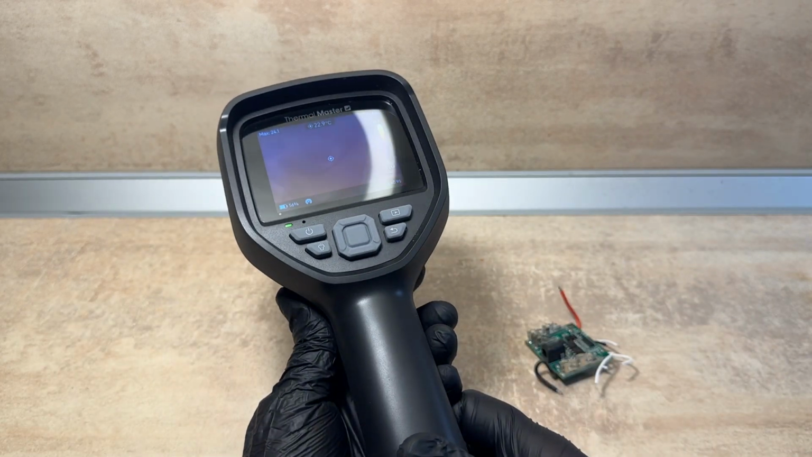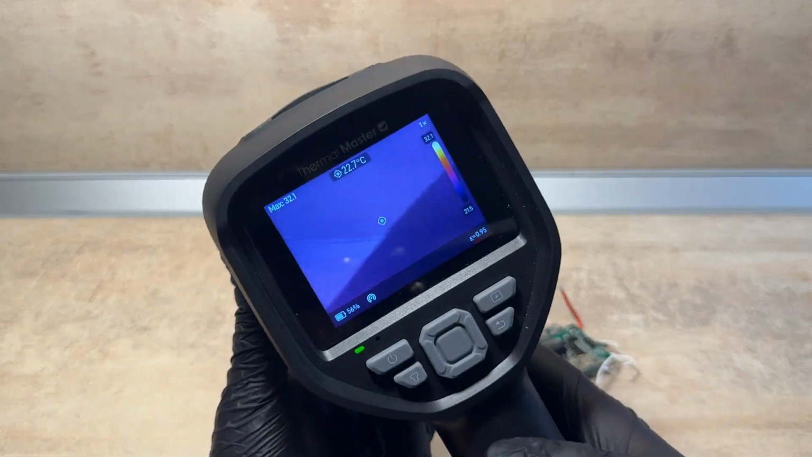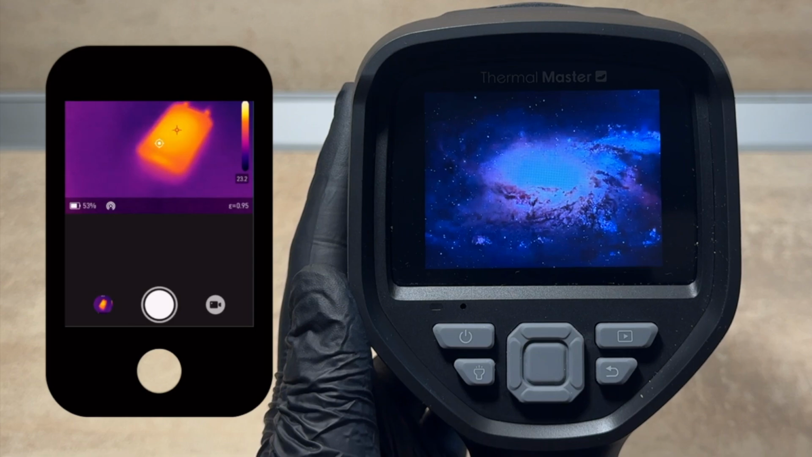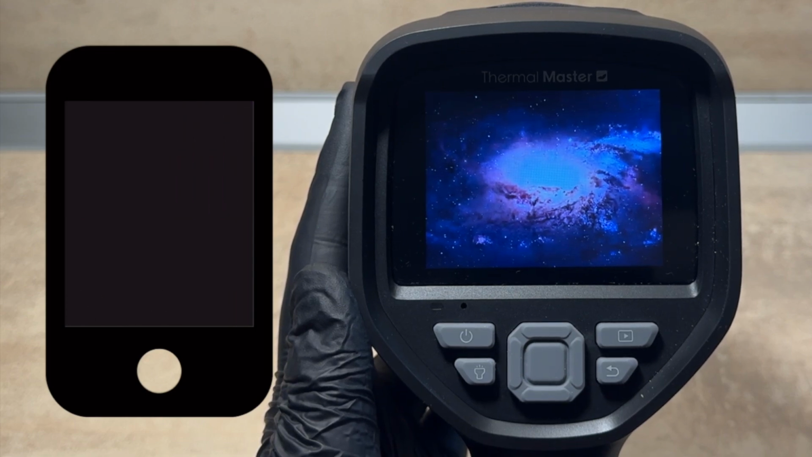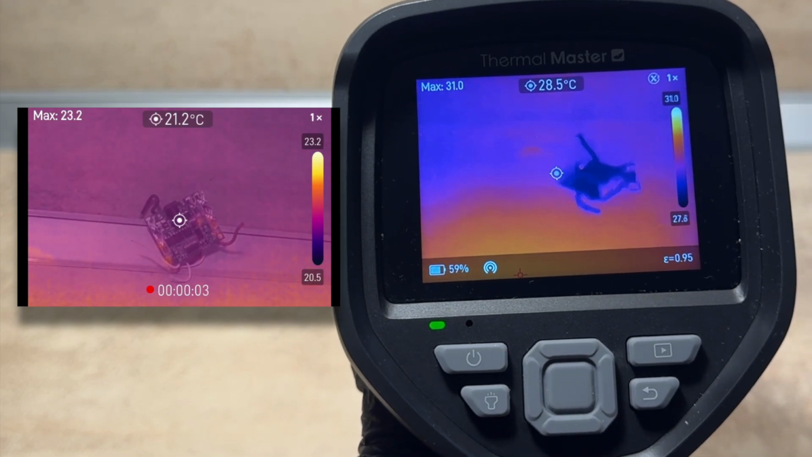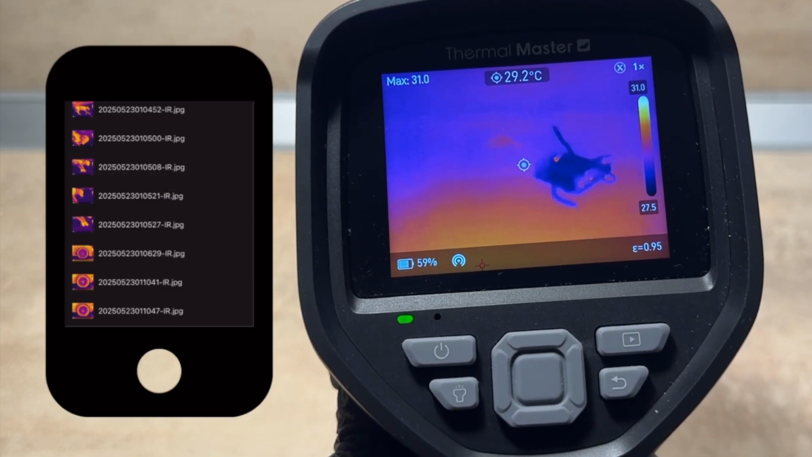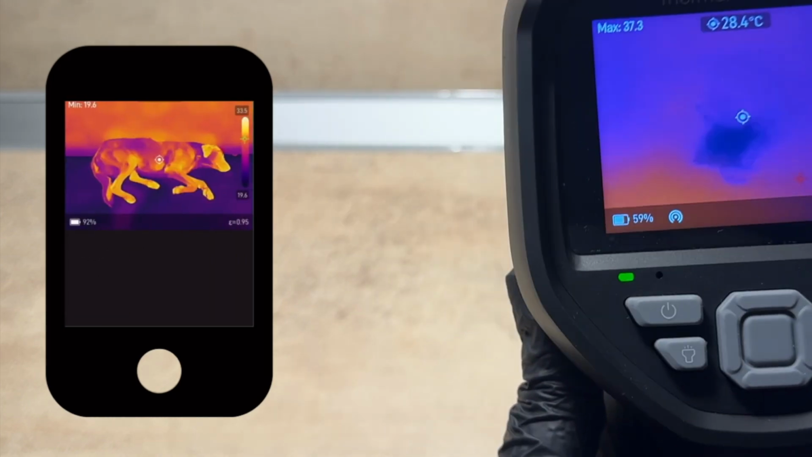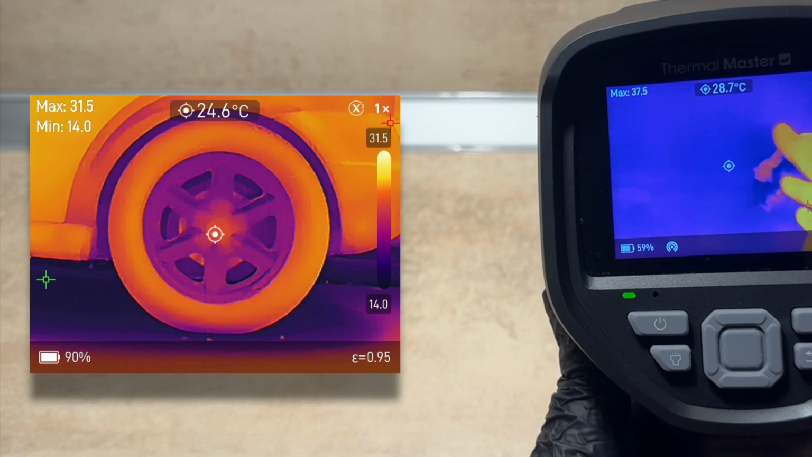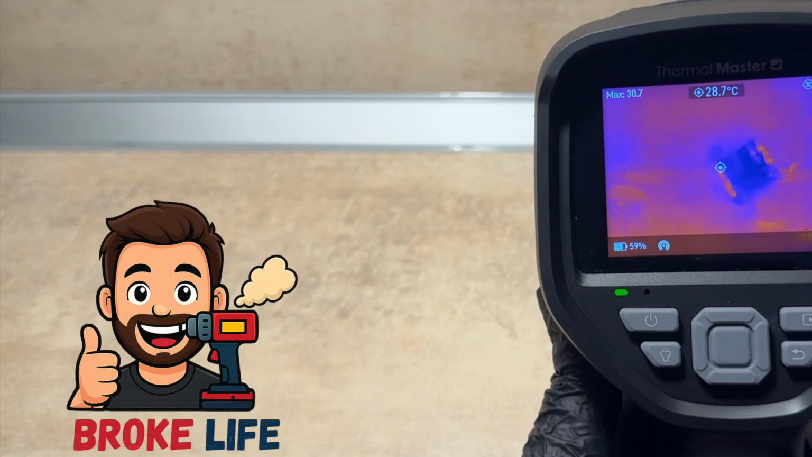That said, Thermal Master have also developed an excellent mobile app. With the camera's Wi-Fi hotspot mode, you can stream a live view directly to your phone or tablet. They've clearly put some effort into it, but without overcomplicating things. The app's functionality is fairly basic, acting more like a second screen than a full control panel. Still, it's genuinely useful for real-time monitoring and for saving images or videos on the go. Honestly, I've seen worse apps from companies that only make apps. So, credit where it's due.